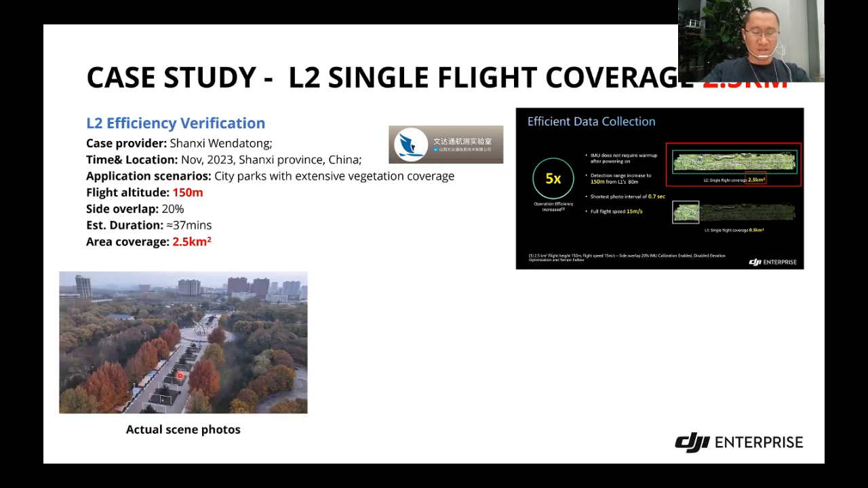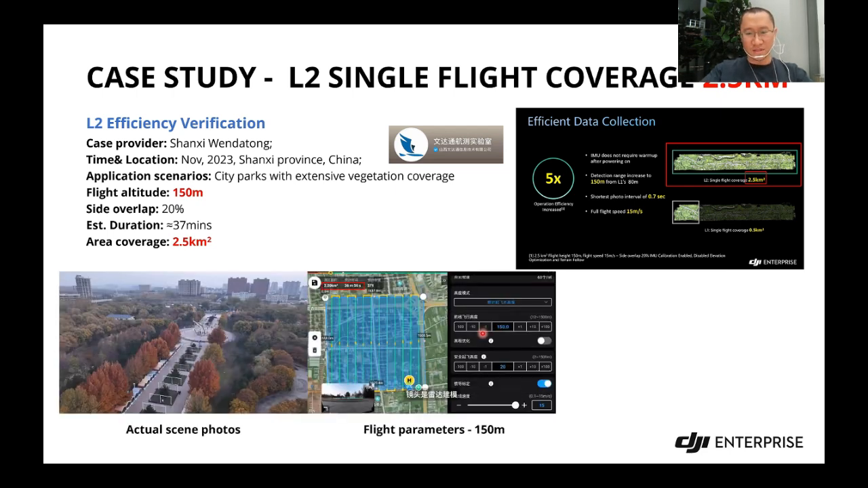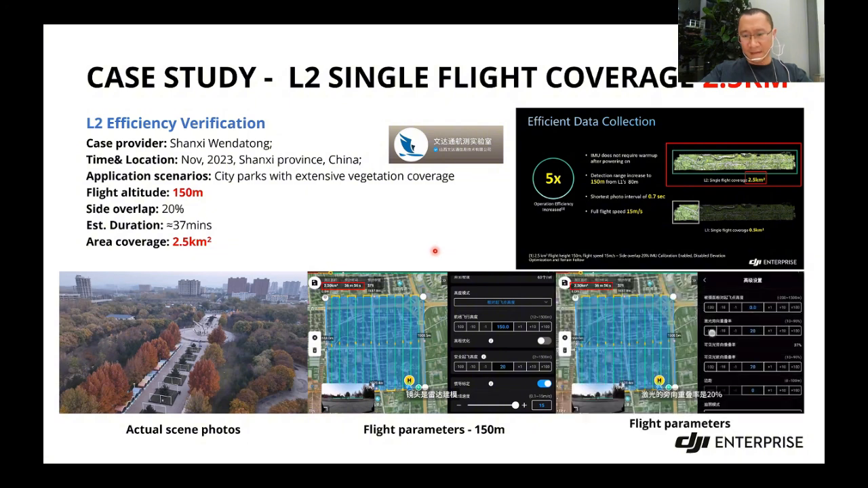This is a real photo of the site, and this is a screenshot of the controller. You can see although it's a Chinese version, I'm sorry, but this is a real case. This is a screenshot provided by our partner. If you are familiar with our controller interface, then you will know this is the flying altitude. You can see 150 meters high, and the flying speed goes to full speed, 15 meters per second. And you can see the area coverage is 2.5 square kilometers. Estimated flying time 36 minutes 56 seconds, approximately 37. And this is the side overlap. Side overlap goes to 20%.